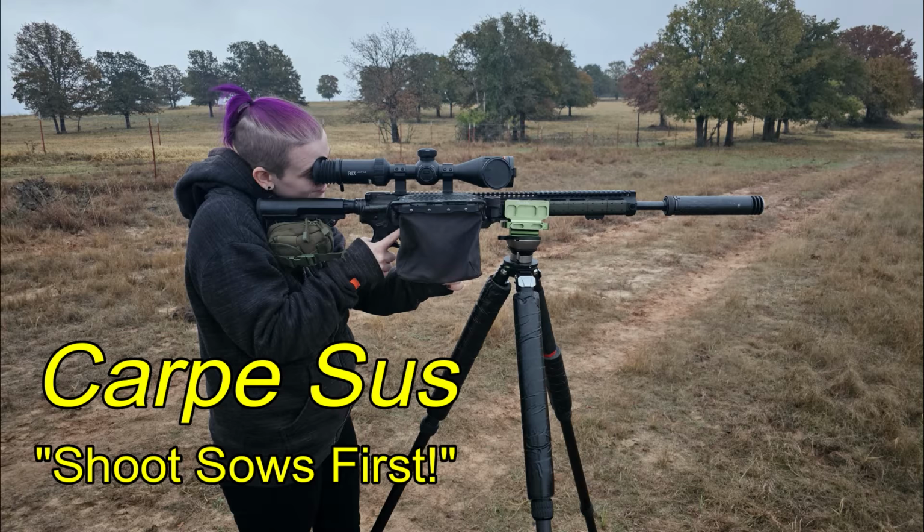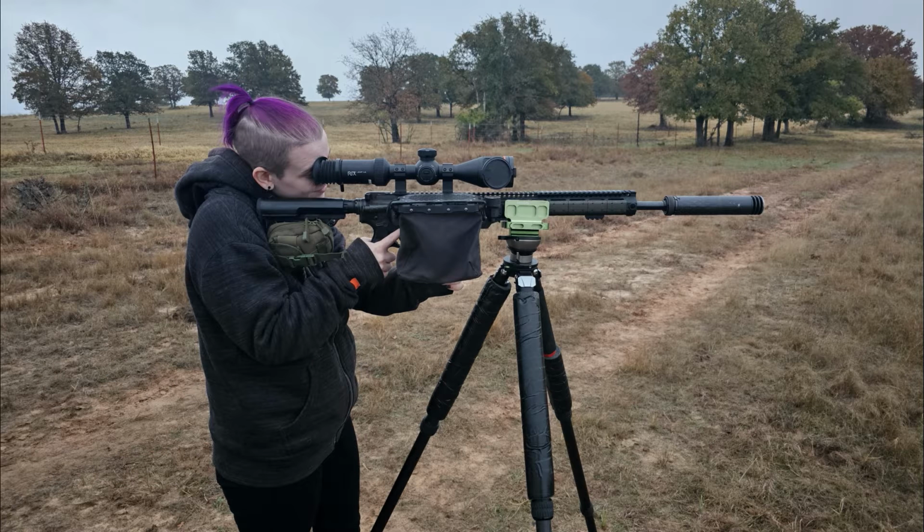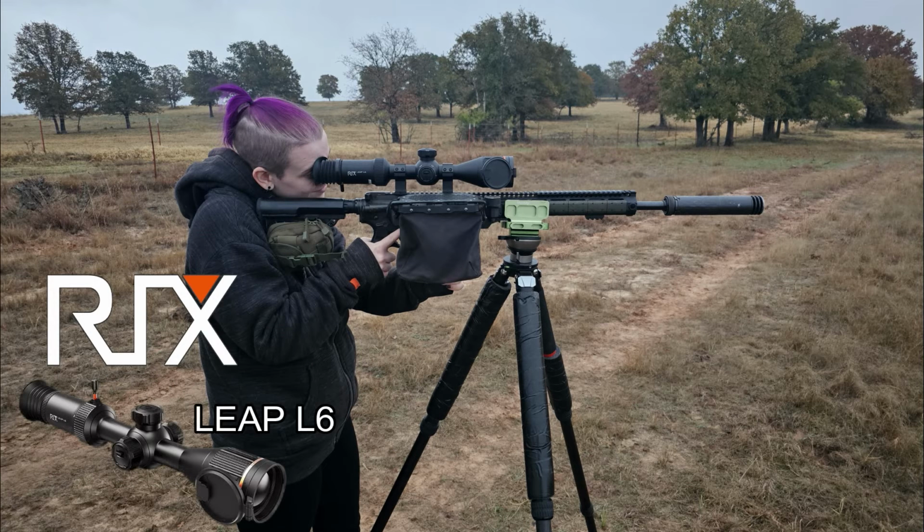The daughter didn't have any classes and had time off from work and asked to go hunting, so we're out in the field. She's getting familiarized with the rifle yet again, and she's a first-time user of the Rick Sleep L6 thermal weapon sight.